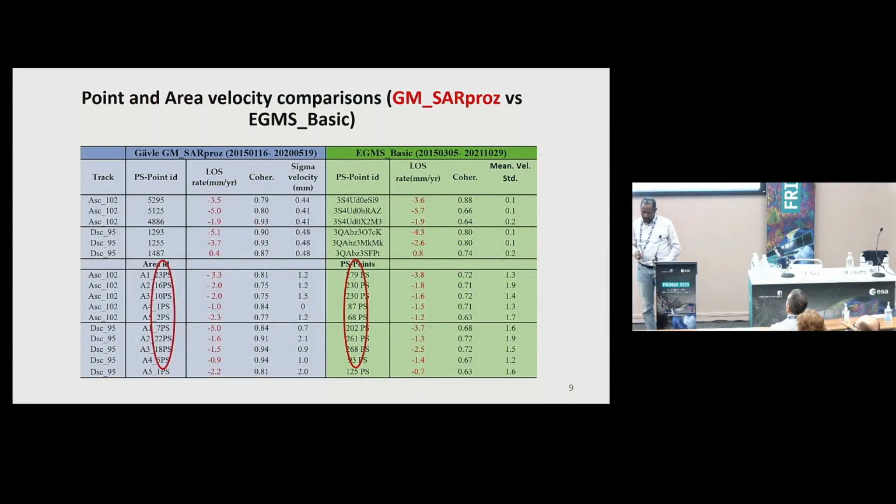Then this table shows the point and area comparison in the same track, and we can see the line-of-sight rate in both studies in the ground motion of the area using SARPROZ and the EGMS. We also tried to compare the density of the points, and maybe this is due to the difference in technique, because we are using PSI, and here I think they use both PS and DS.